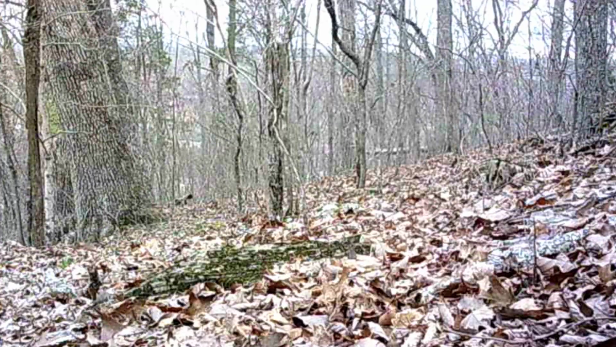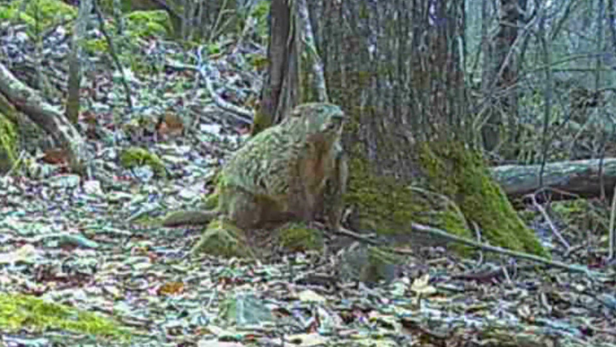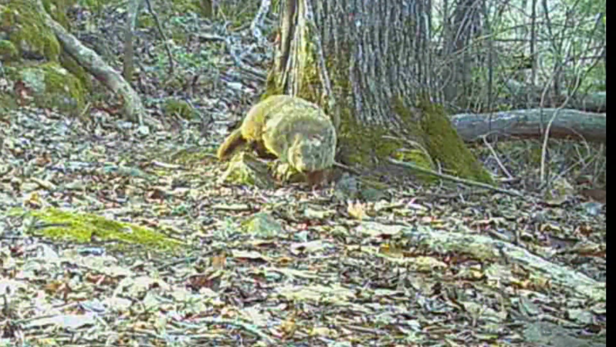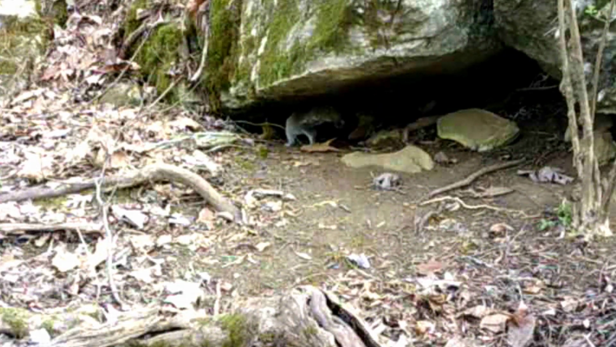There's old groundhog moving through. Old Dirty Dan, I call him. Old Dirty Dan. He's moving on. Back at the hotel, old Squirrel's checking it out. He's curious what's going on in there.